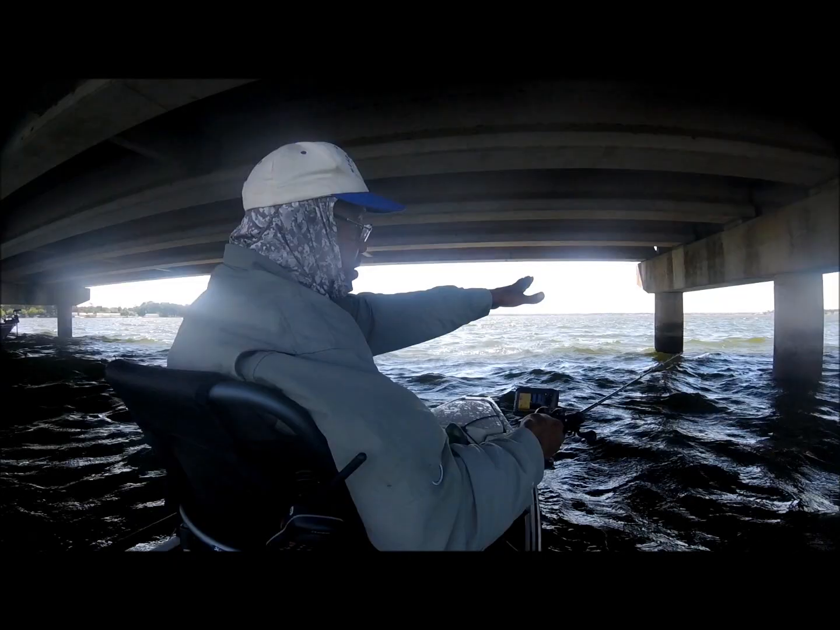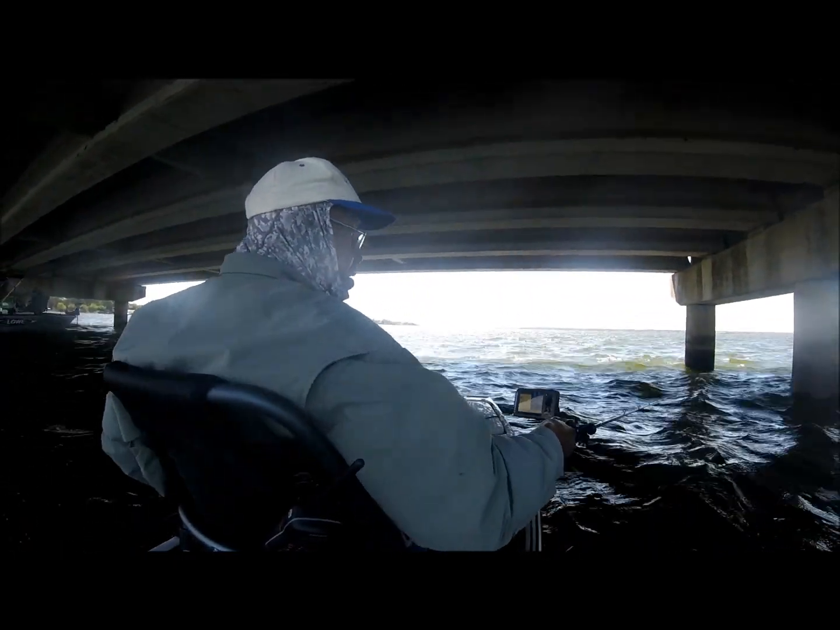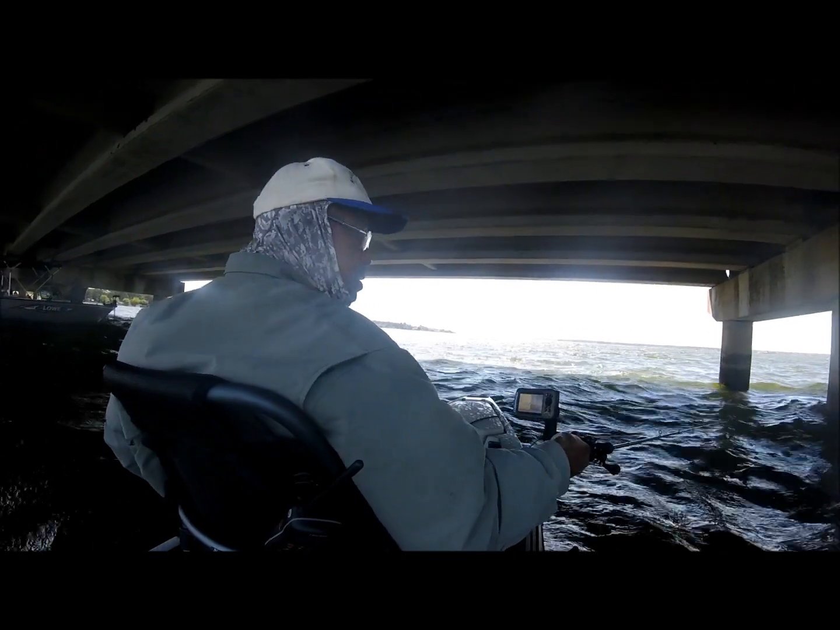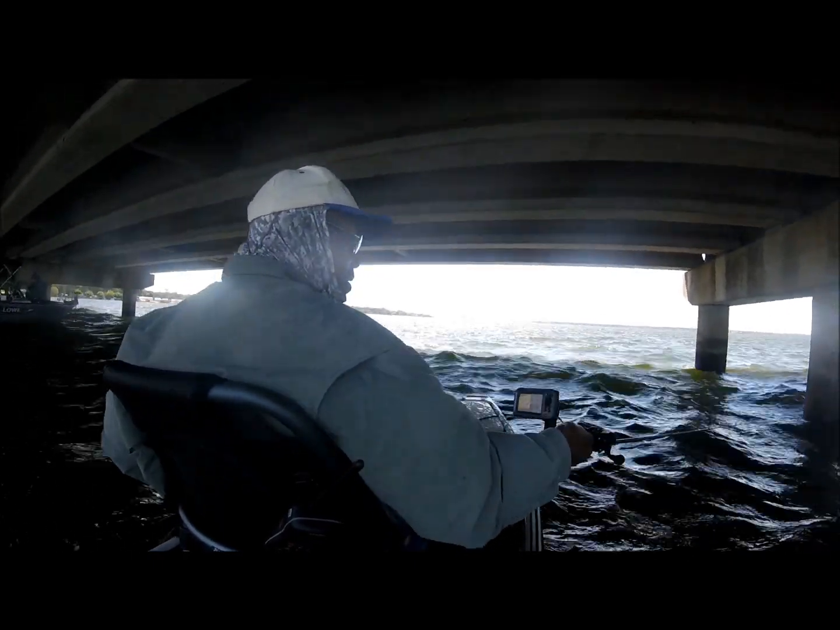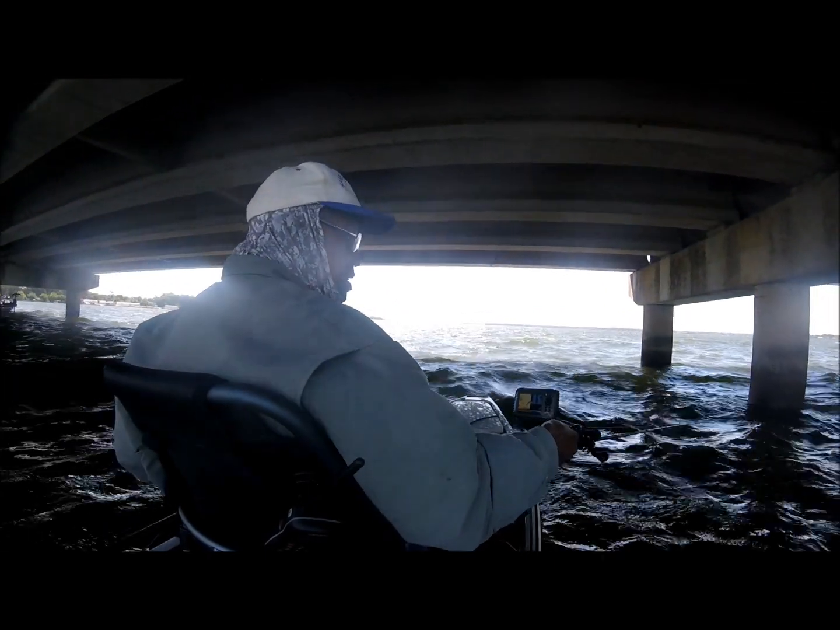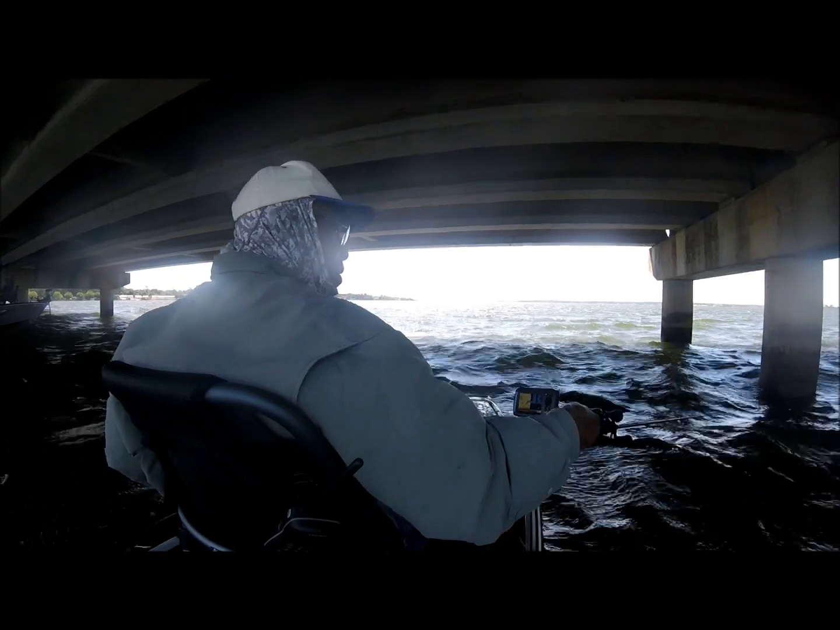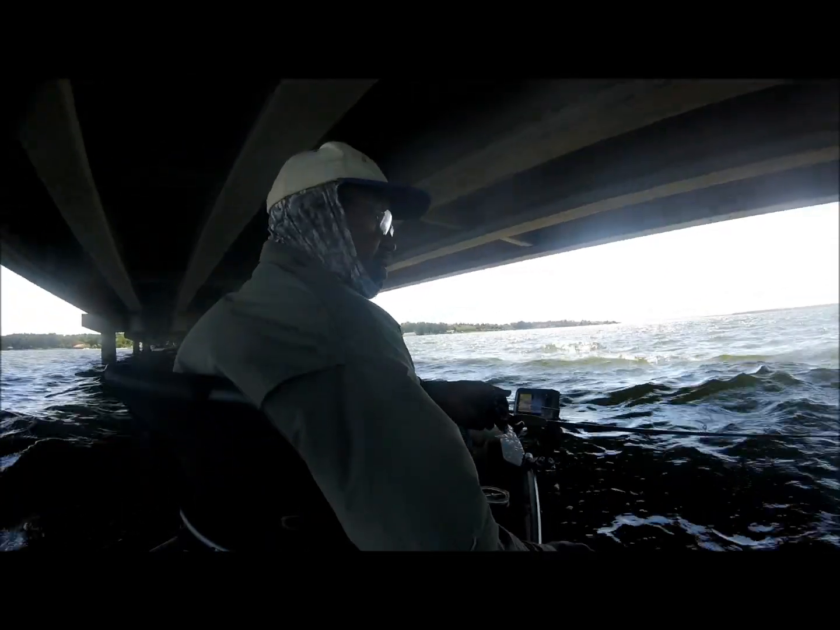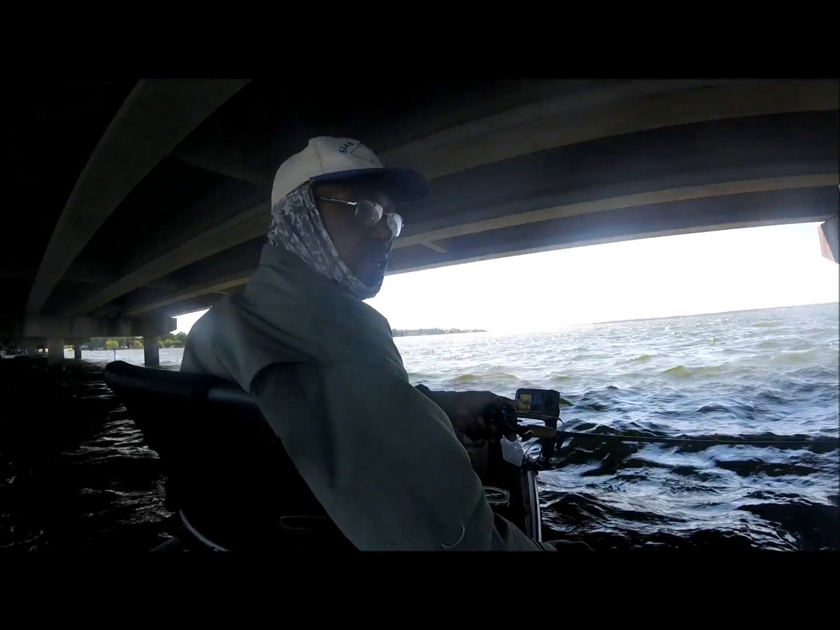Flip that jig out against the wind and let it come back the way the wind is pushing. And they almost want a dead stick. They don't even want you to move it too much. As always, the minute you try to turn the camera on, they don't want to act right.